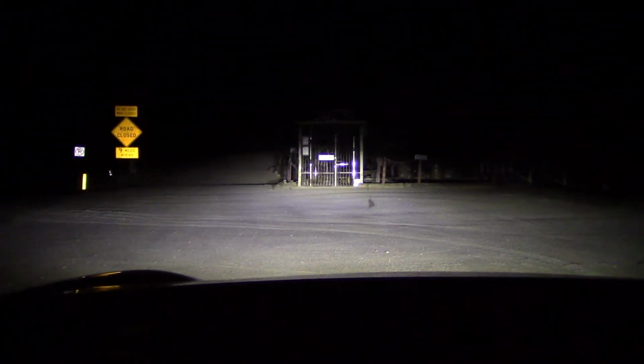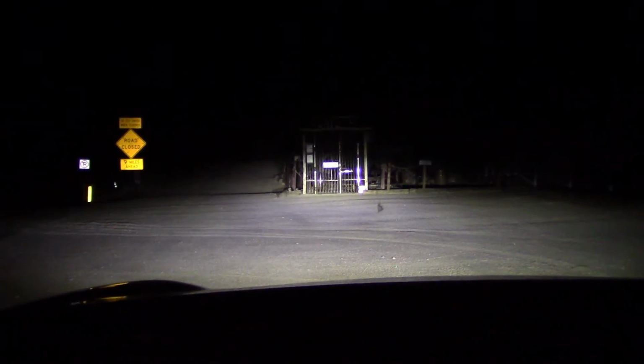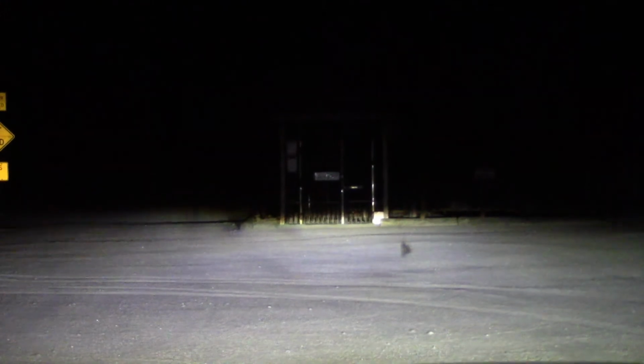Okay, here's the ultimate headlight test. If we can see the jail sign on the city jail, it passes. If not, it flunks. And with the brights on, we can barely see it. Low beam. We can see the floor.